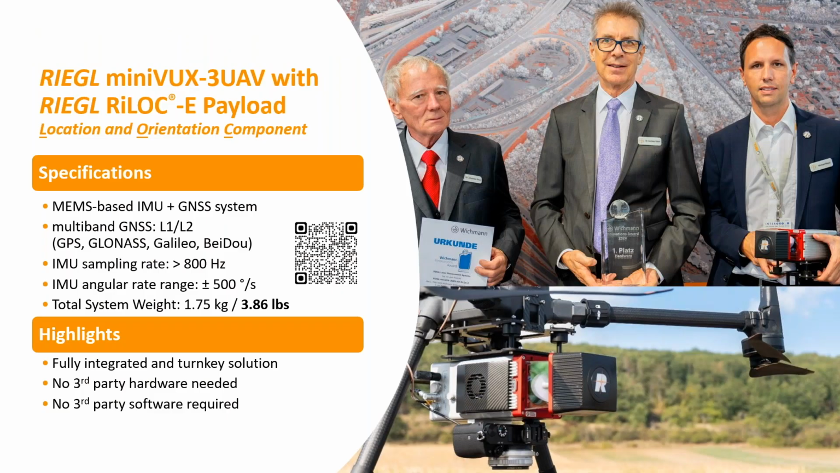As I mentioned, our MiniVUX series is our lightest weight configuration and introduced last year with RIEGL E, which stands for Location Orientation Component. This is RIEGL's first foray into offering our own MEMS-based GNSS solution. It's fully integrated into the scanner.